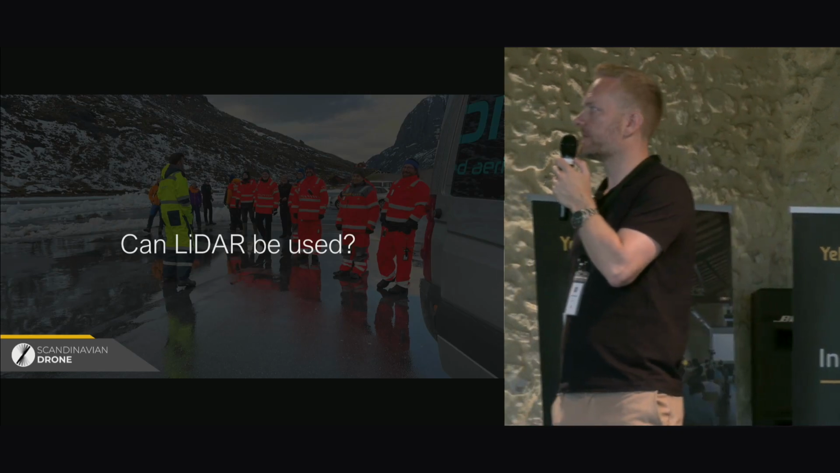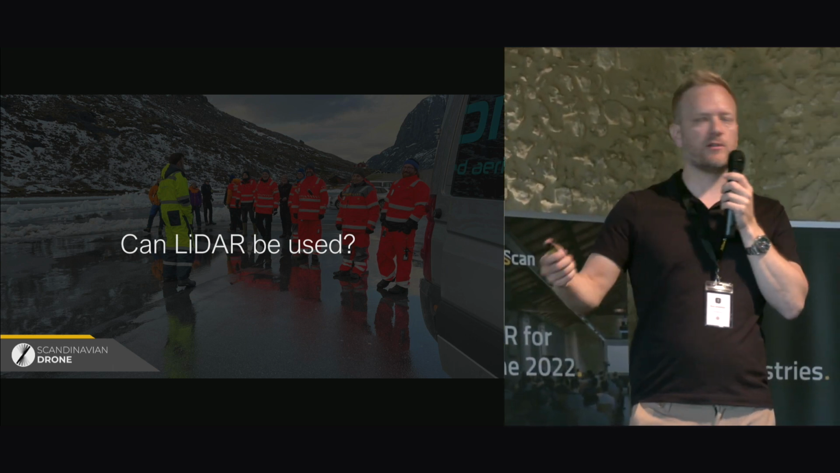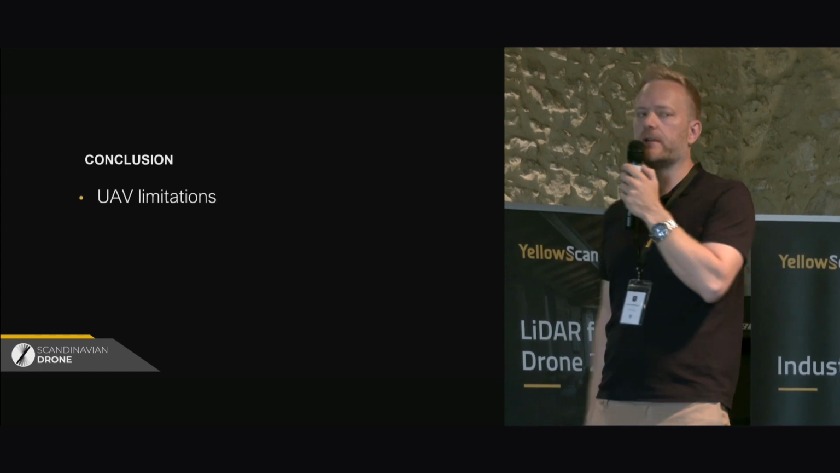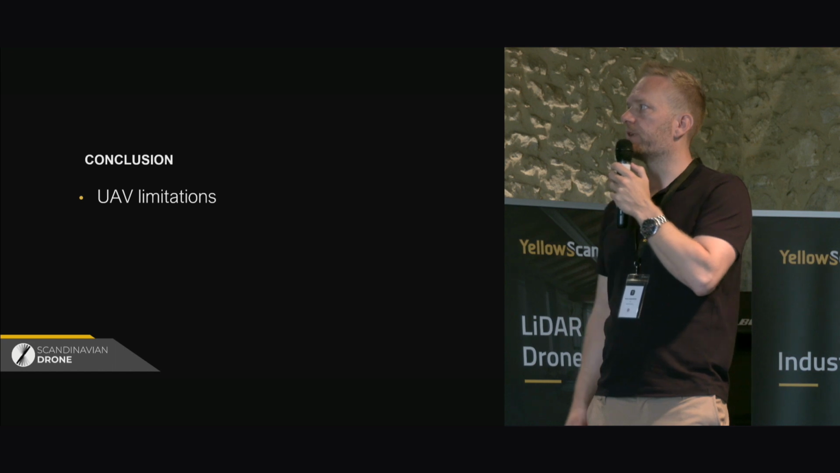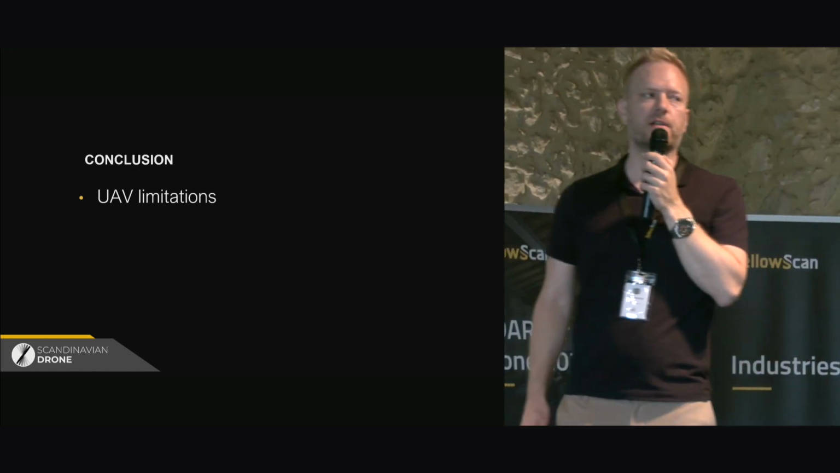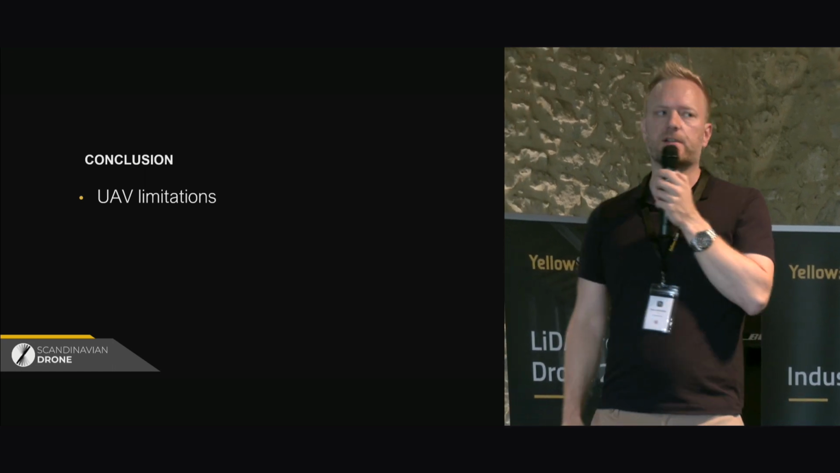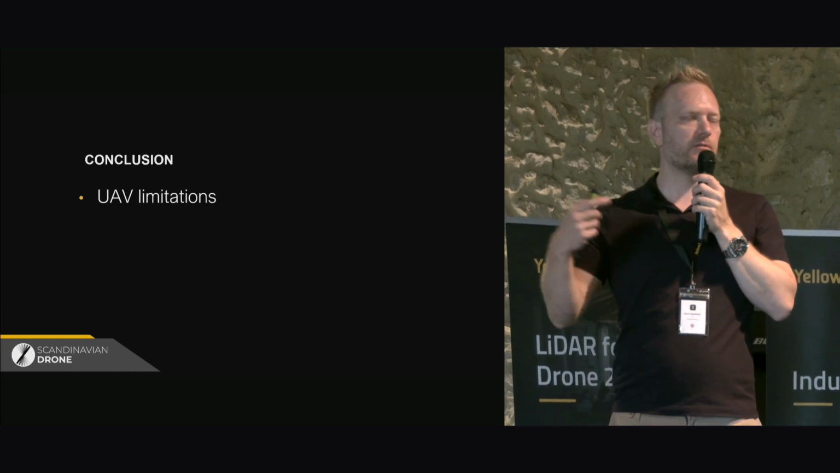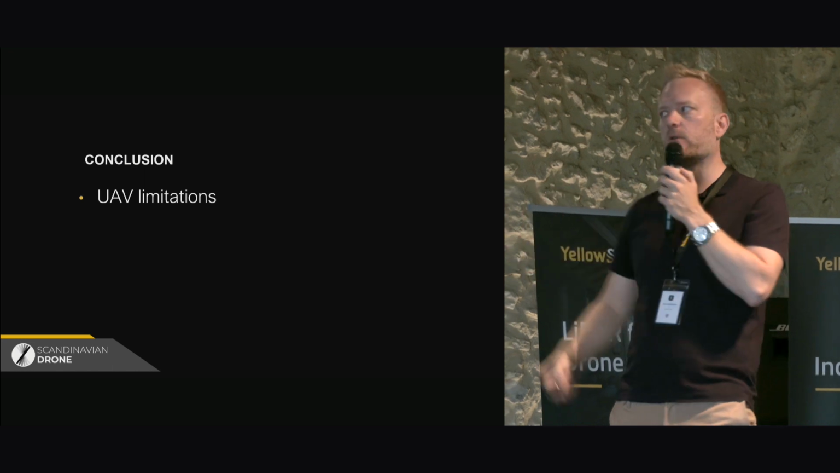To wrap it up a little bit: the question, can LiDAR be used to collect snow data? I would say that definitely the answer is yes. It can be used, but it does need to take into consideration the limitations of the UAVs, because normally you don't fly when you have the best conditions. You really fly when it's harsh conditions, when it's winter, cold, and so on.